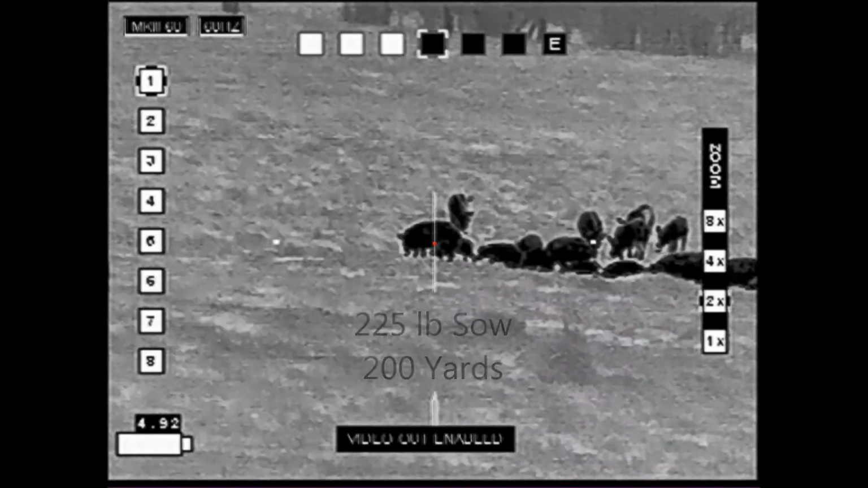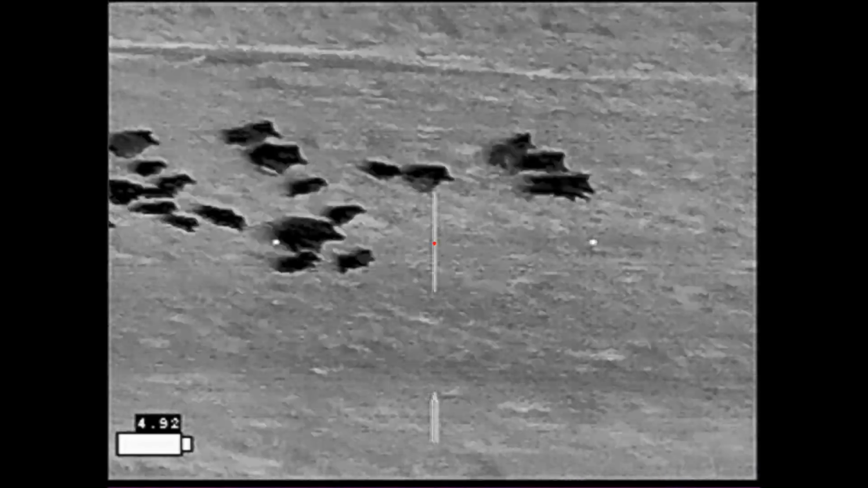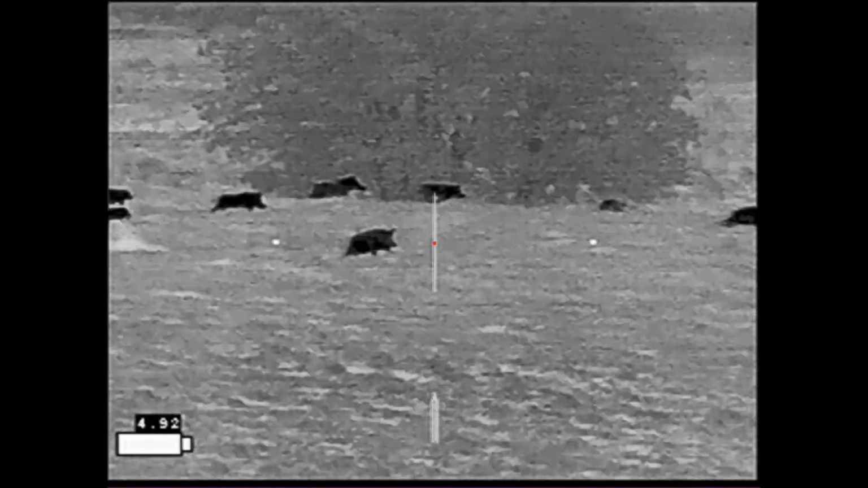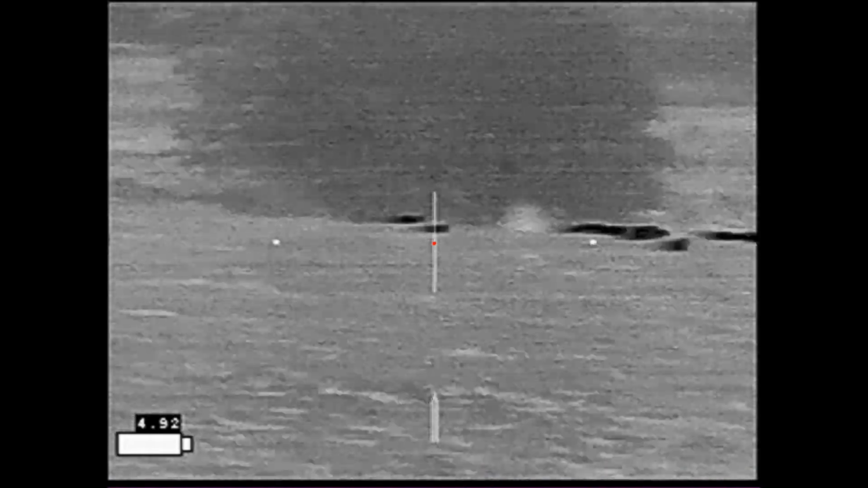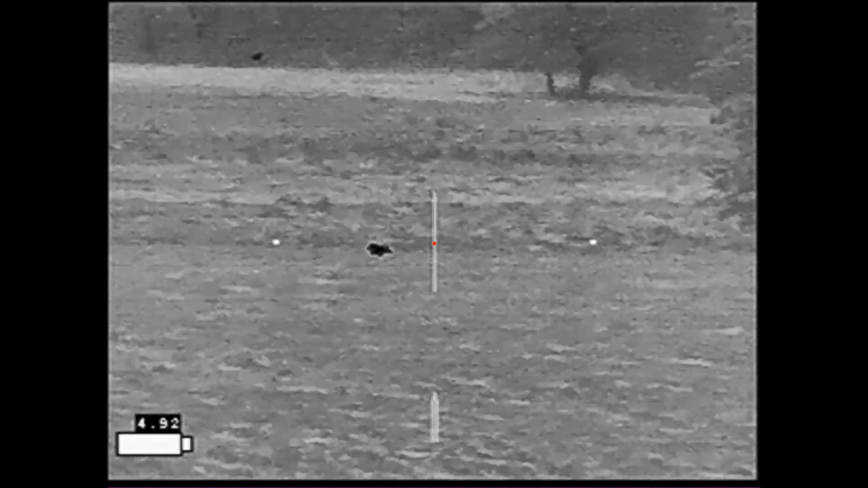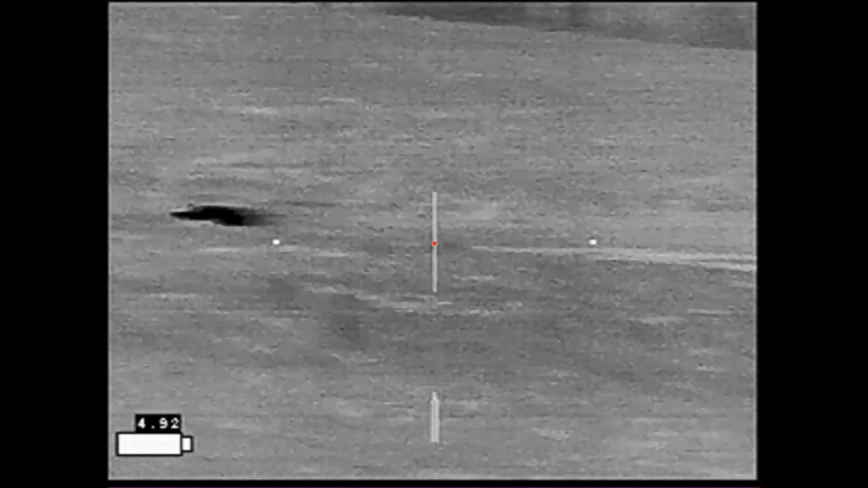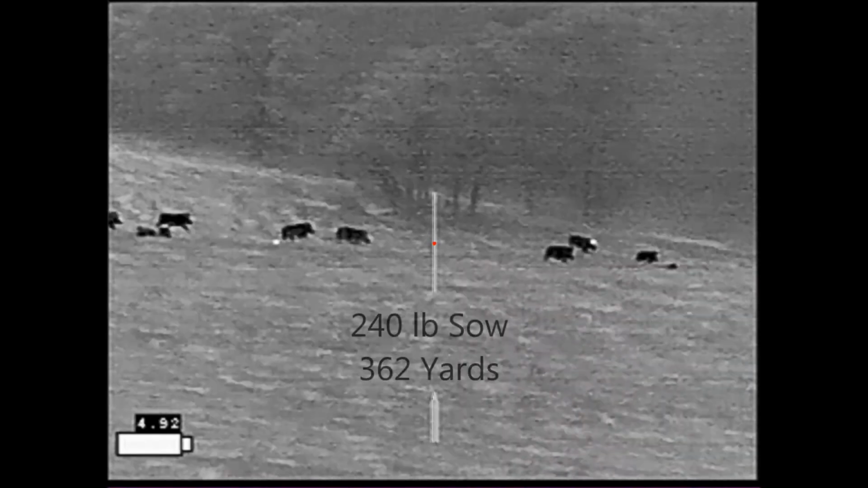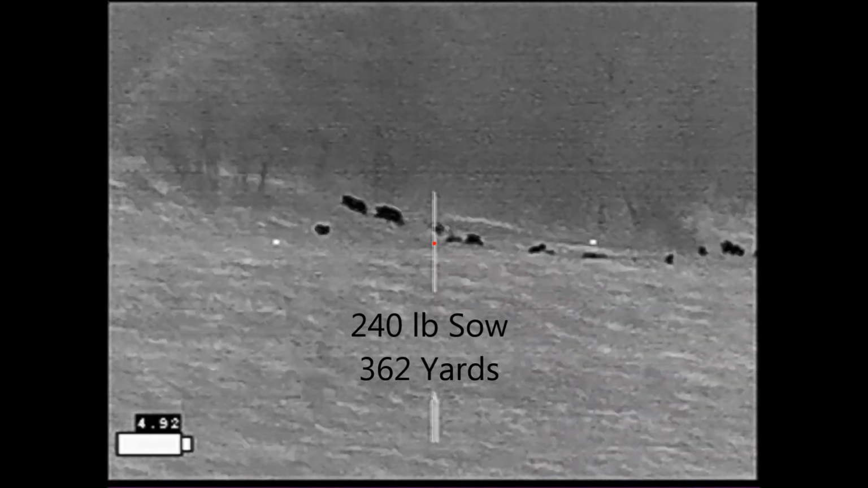Here we go. And of course they run. And I'm trying my best to get a lead on the hogs and get shots to land, and every single shot is missing. I finally give up on this group and start looking for stragglers, learning information from the shots that have missed where they've kicked up dust. And I spied this other group and figured out my lead for this group, take a shot, and the hog goes down.